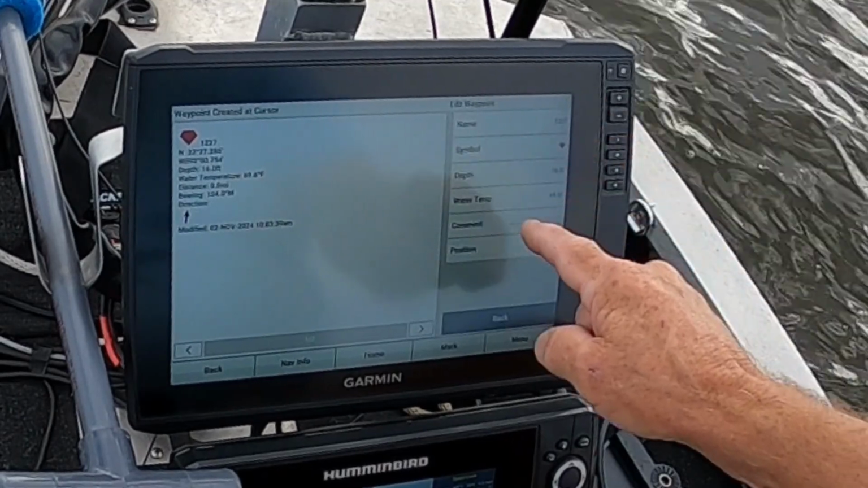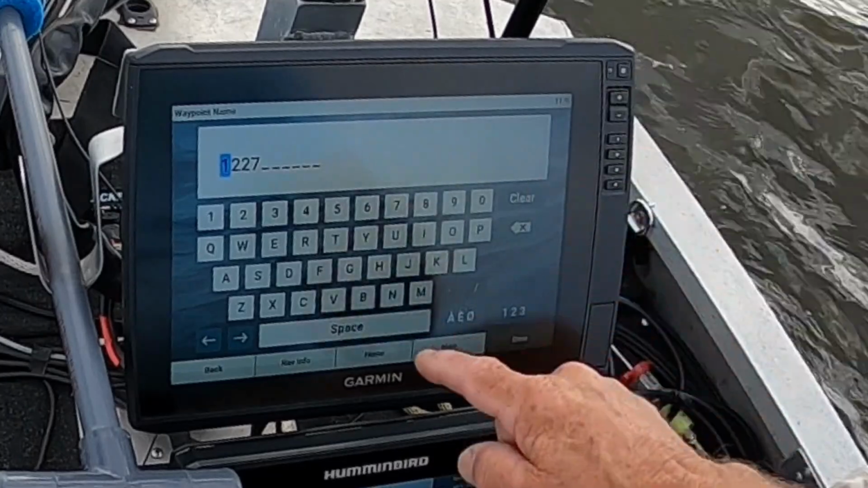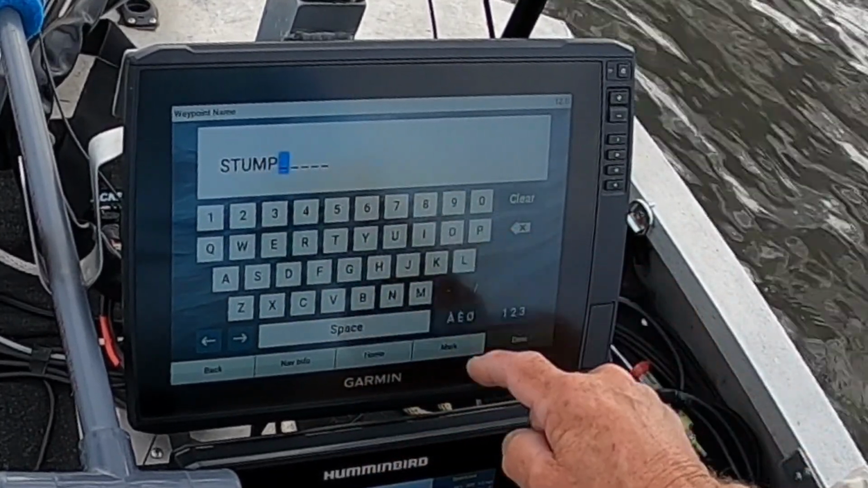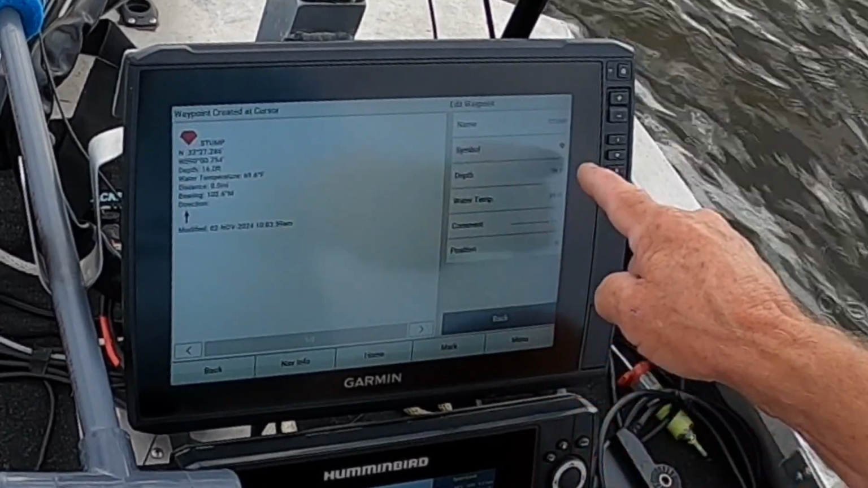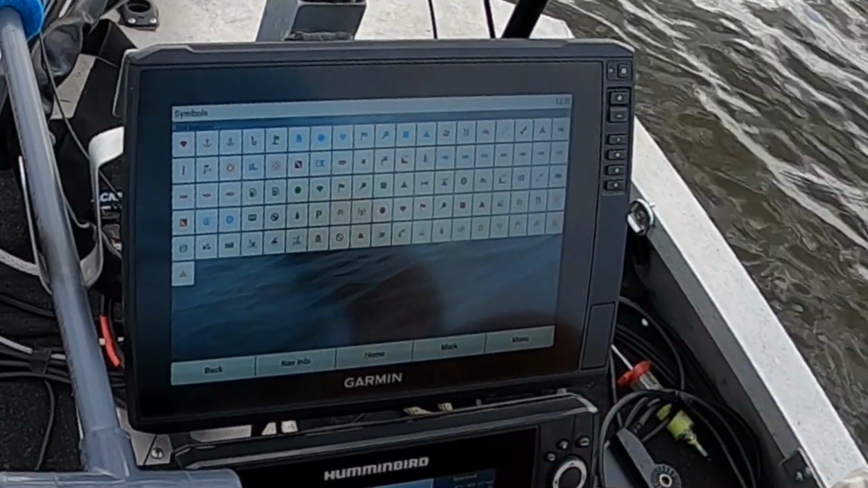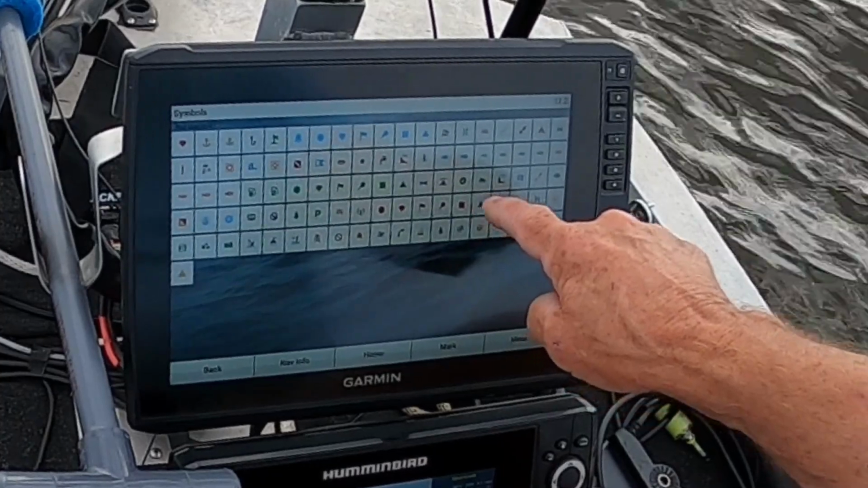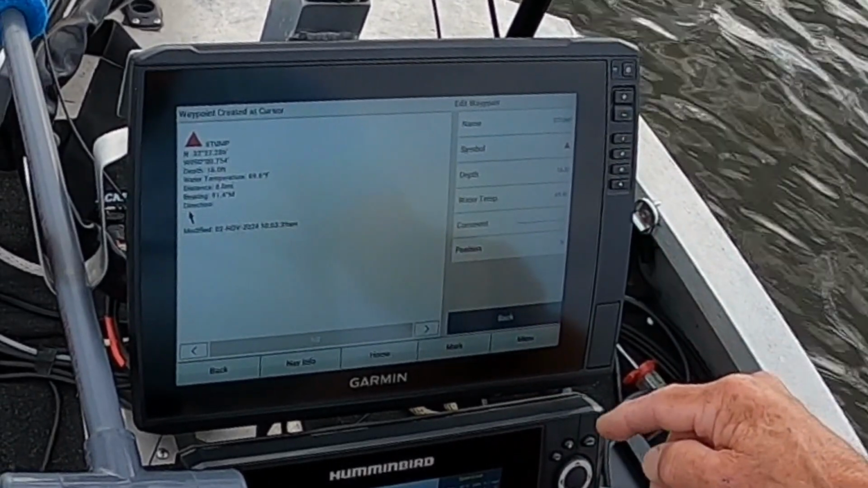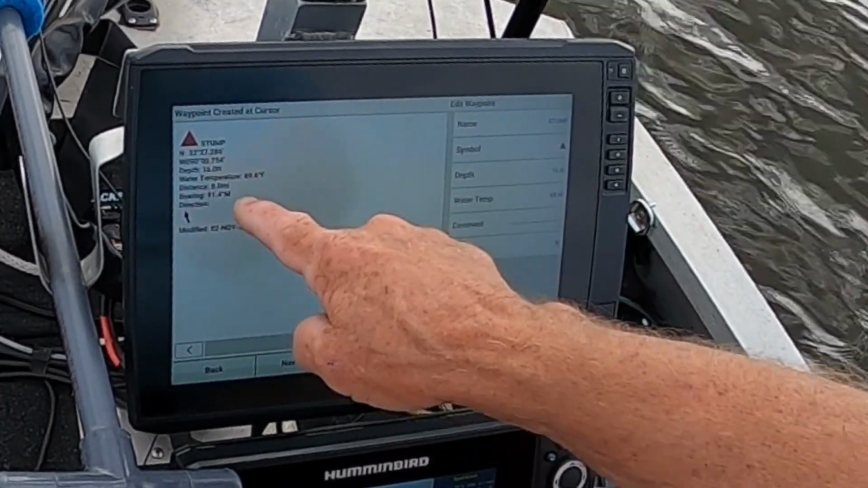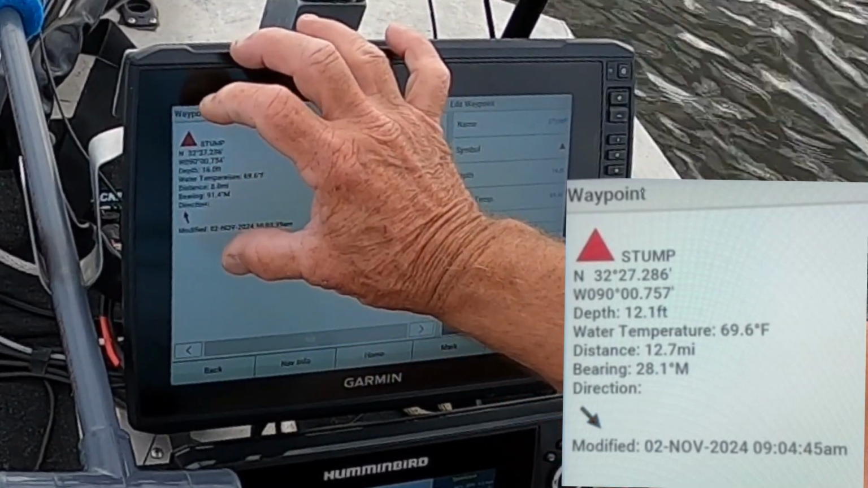You can go ahead and edit it, name it whatever you want to. We'll name it Stump, S-T-U-M-P. And click done. We'll change the symbol to, I don't know, we'll make it a triangle. You can make it whatever you want to. We'll do it a triangle just for the heck of it right now. All right, we got it marked. We got the depth. It shows the depth at 16 feet. Right there. So all this stuff is right here in this little area.